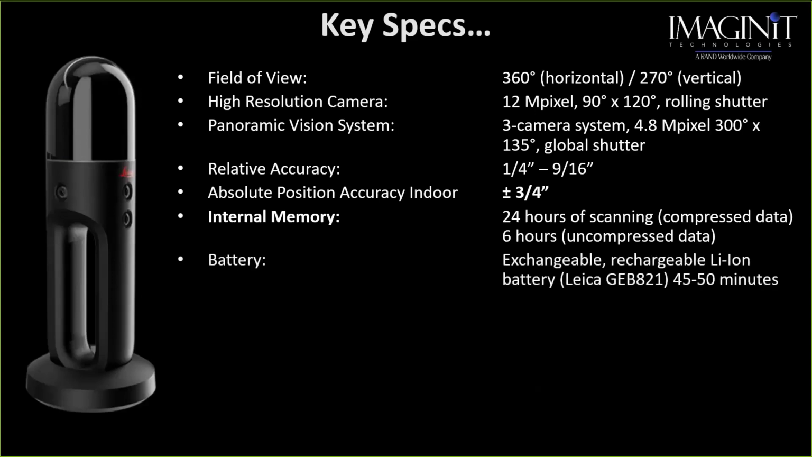Battery. I'm going to give a huge shout out to Leica on these batteries. It says 45 to 50 minutes. I've had my unit for a little bit of time now, and I'm getting anywhere from 65 to 75 minutes. I'm sure that as we use these units more and more, the battery life is going to get a little bit less. So we're going to stick with the average of about 45 to 50 minutes. You can walk a tremendous amount of square footage in 45 minutes. Tremendous amount.